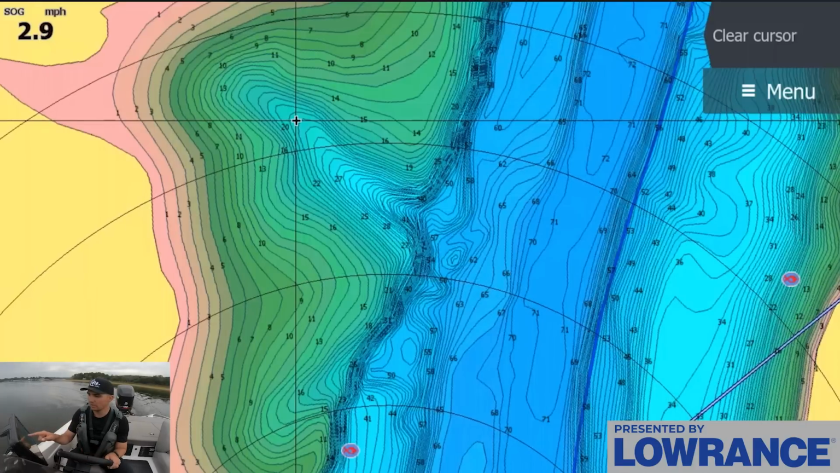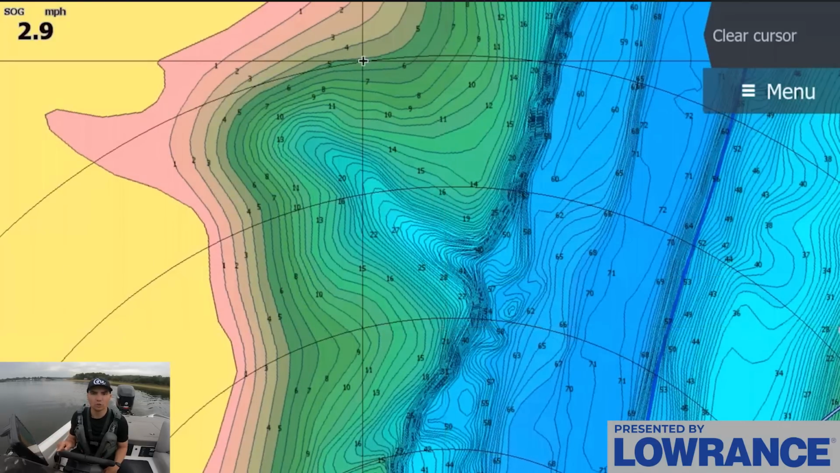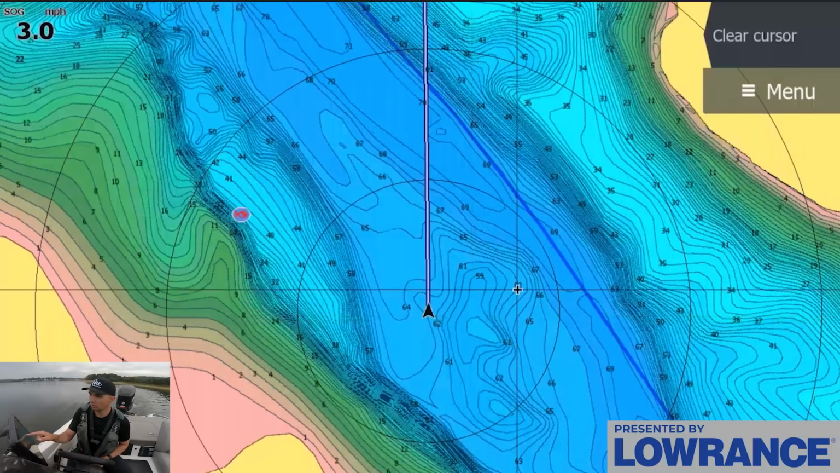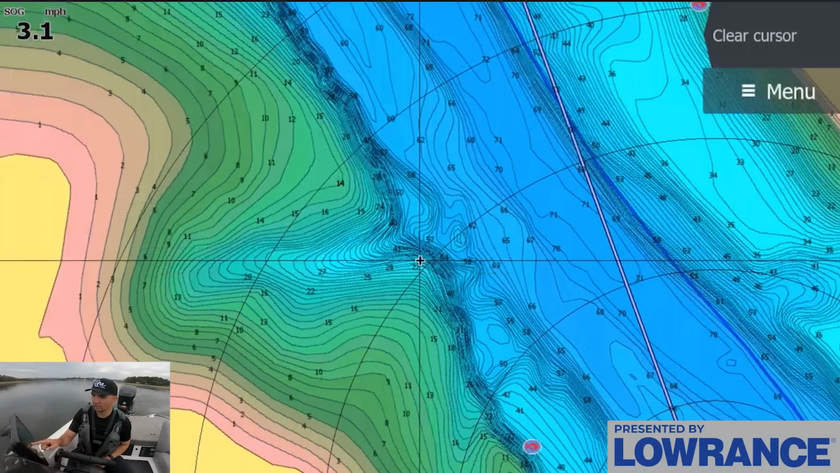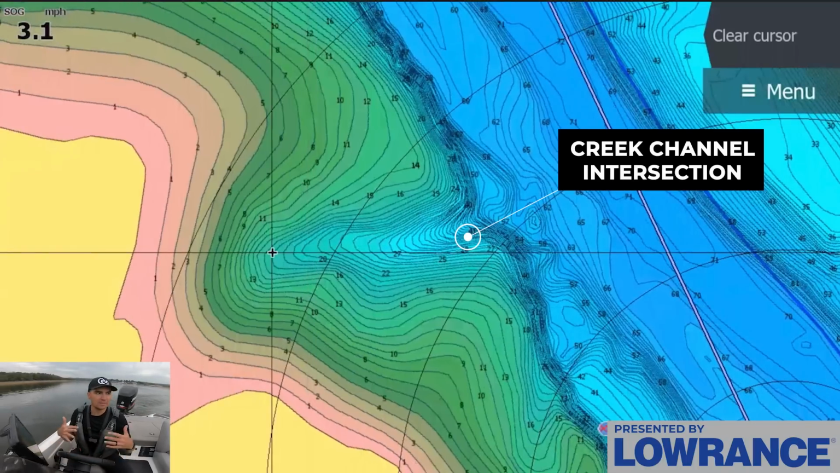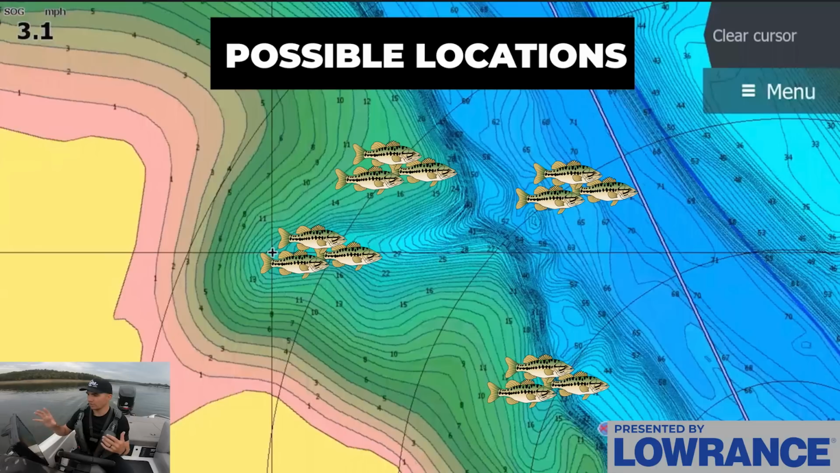Fish in September can be as deep as 30 or 40 feet of water out here in the middle of this creek channel, or as shallow as a foot of water up on this flat. And by trying to find an area where you have this main river channel that feeds into a secondary creek channel that's cutting into a flat, you can eliminate a ton of water very quickly. And usually this time of year, you're going to find fish somewhere along this creek channel transition, whether it is in that main river channel, halfway back in that little creek, or all the way in the back of it.